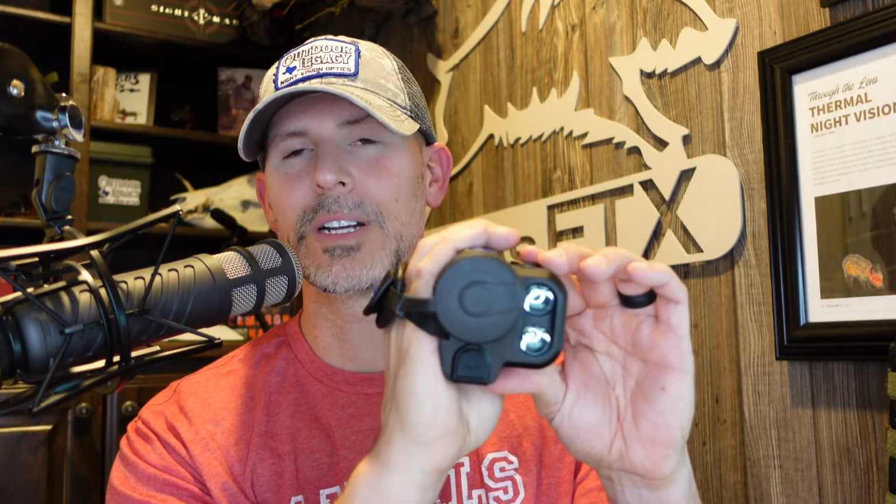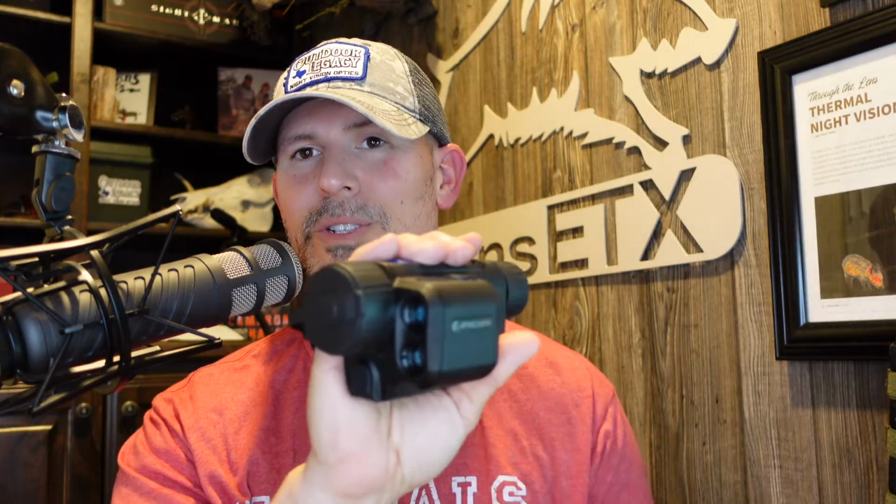And you can tell, we're going to do the walk around right now, but you can tell this is a very small unit, the size of a daytime rangefinder. But this is still pretty small, even with the rangefinder. So obviously the non-LRF unit is just going to have this removed. So it's just going to be this handheld unit without the box on the side. This is the laser rangefinder.